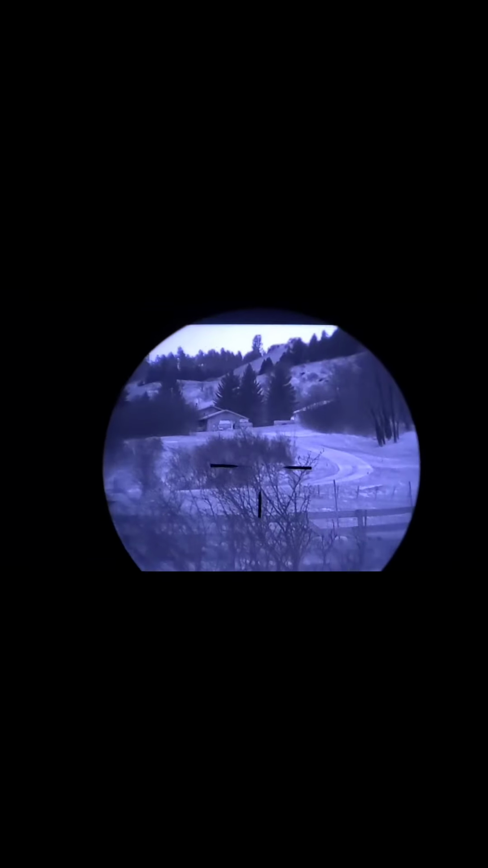Try to adjust this. This house is roughly 250 yards away from my current position. Go ahead and zoom in on that 10 times. It's quite blocky. I'd say this thing sits home perfectly. About 1.5 times on 1 to 6, 1 to 8, and then 1 to 10 LPVOs.